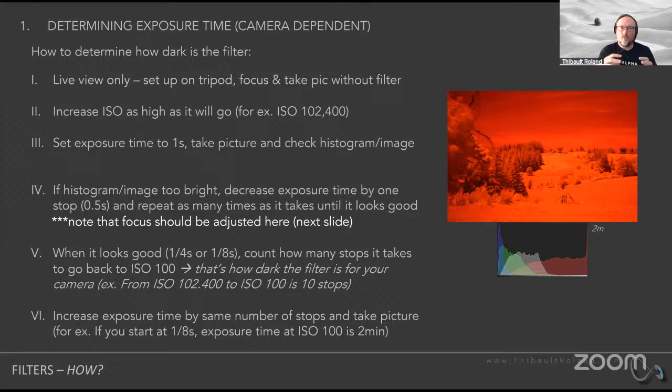But all you'll have to do is put on the filter, take a picture at, say, an eighth of a second, and now you're going to know that you need to do 10 stops. So it's going to make things easier for you in the long run, even though right now, like I said, this is pretty complicated and pretty involving.